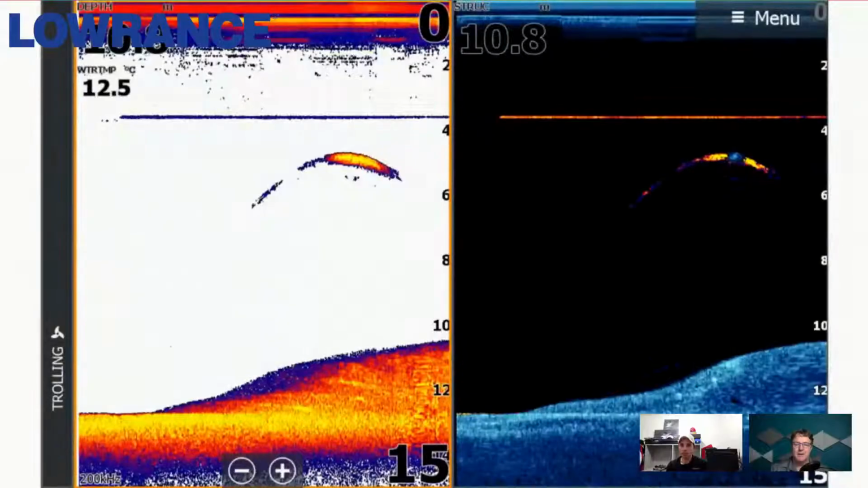So you're effectively covering more bottom that way. Exactly. Let's bring up another screenshot. So tell us what we're looking at here, Roman. Okay, so you're looking at about 10 to 13 meters there, so off that drop off, and that's a substantial fish that's sitting up high.